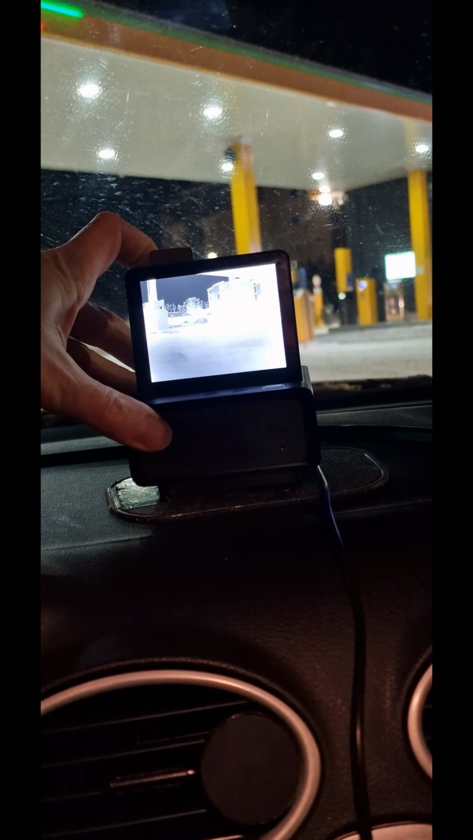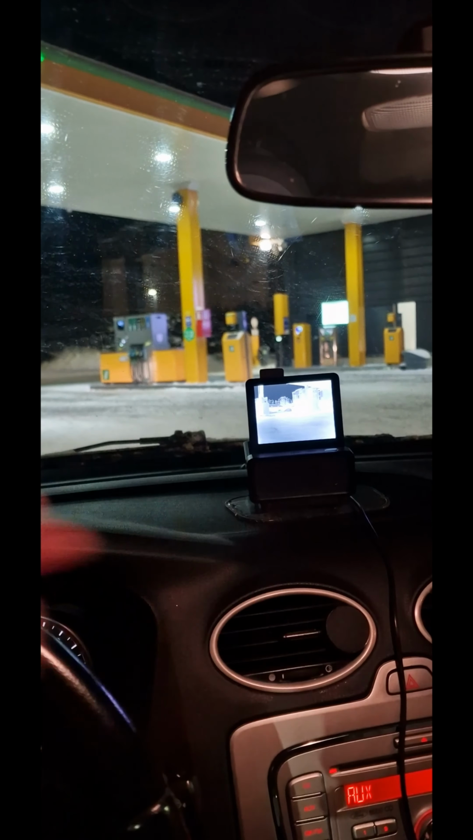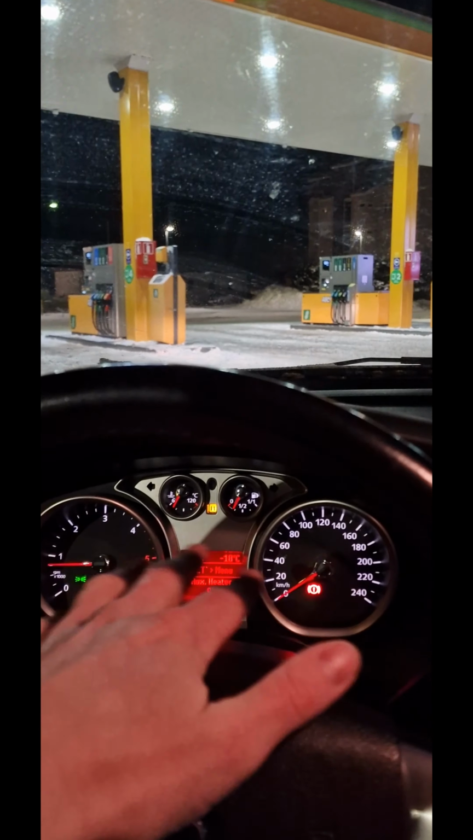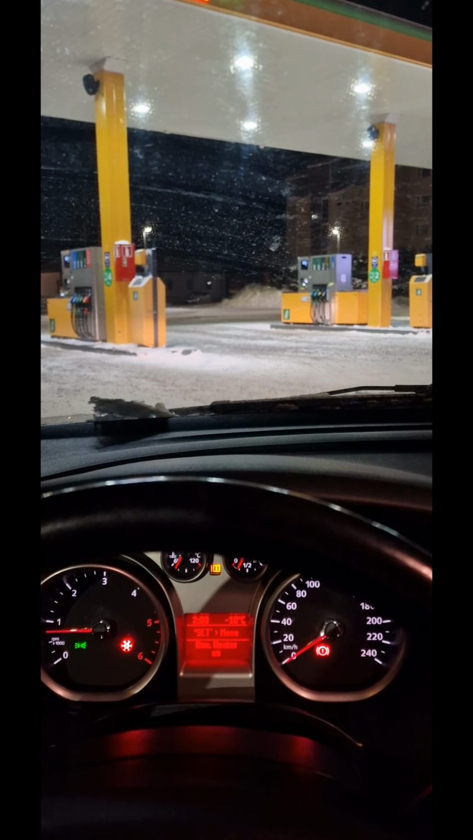I don't know, would I need a bigger screen for this or not? Because when I'm looking at it from this distance, it's okay. But if I put it back up here, then it's a little far away. And it's very annoying to change the direction of your eyes to the right and watch the image. It's much easier here. So if your car has a part that goes higher up, you can put this behind it and have the screen right here, then that may work.